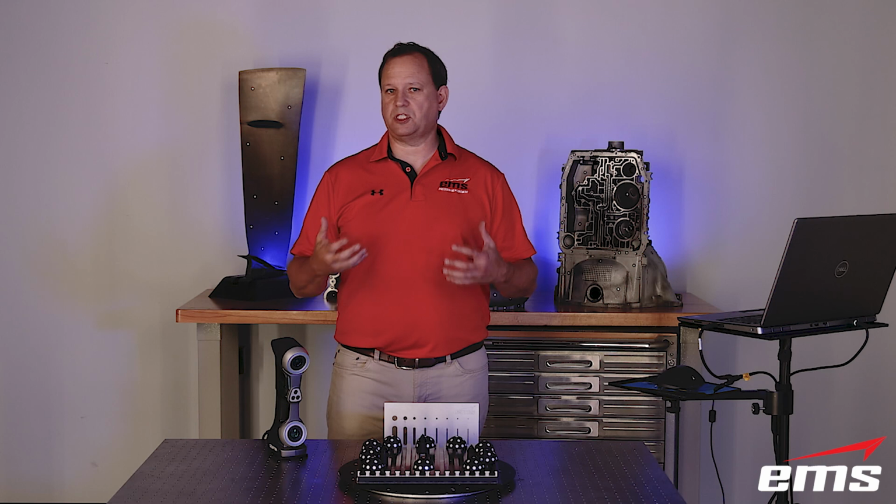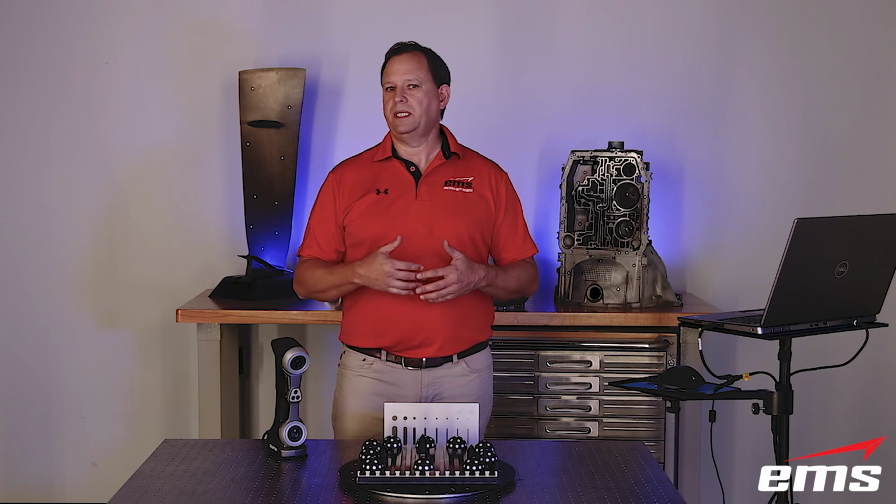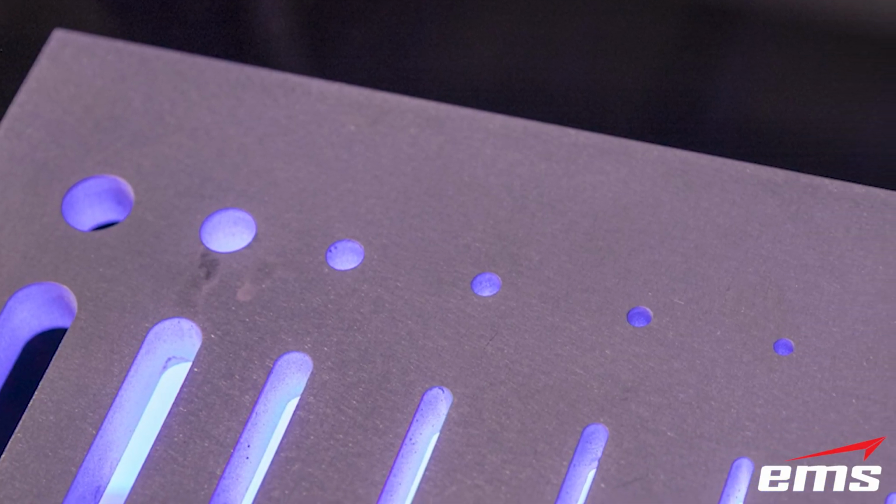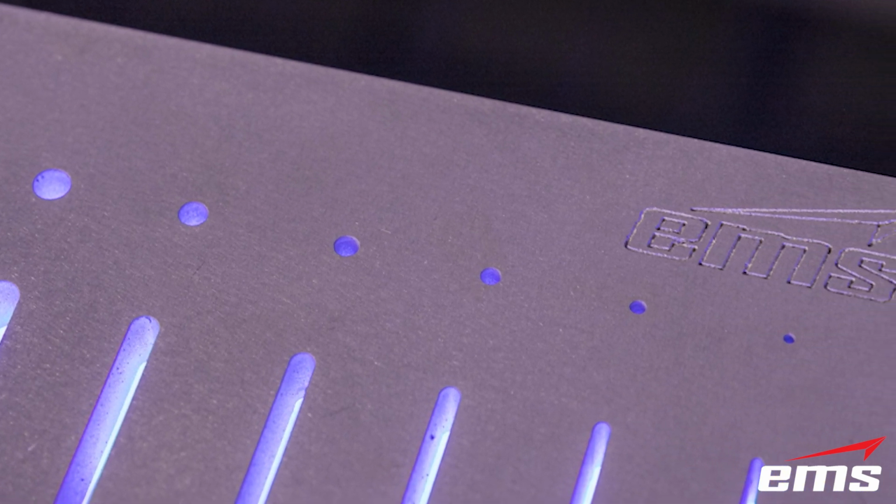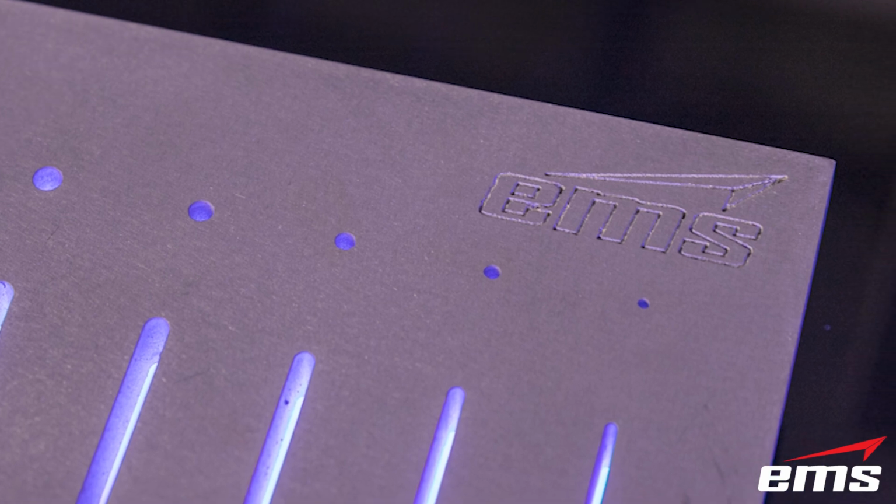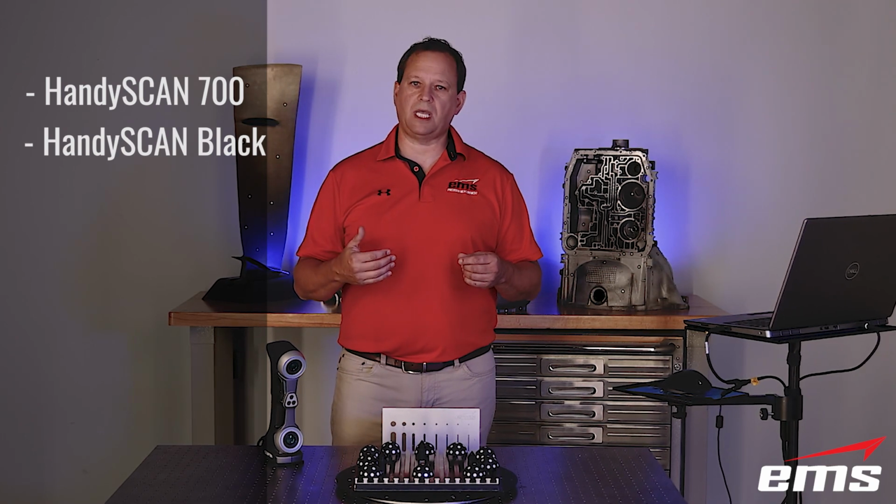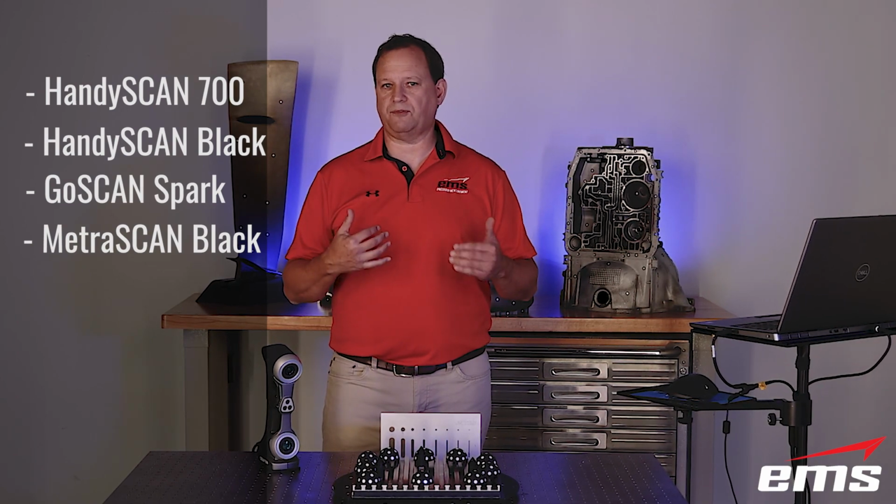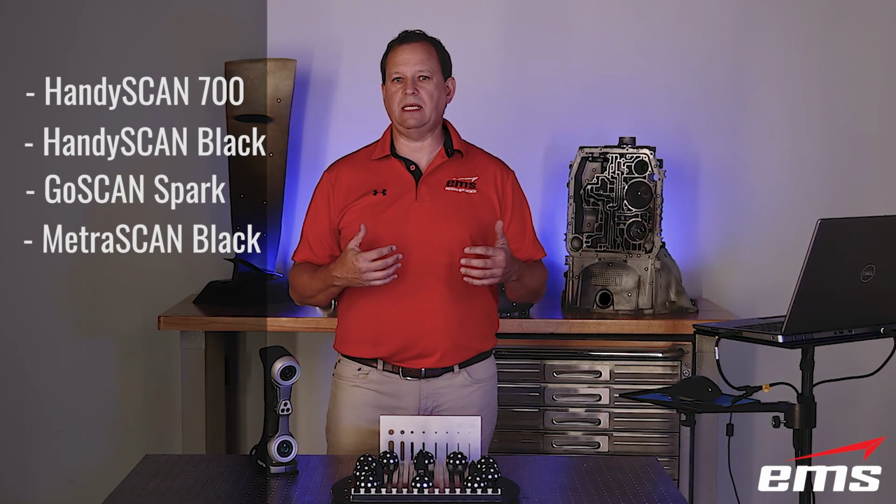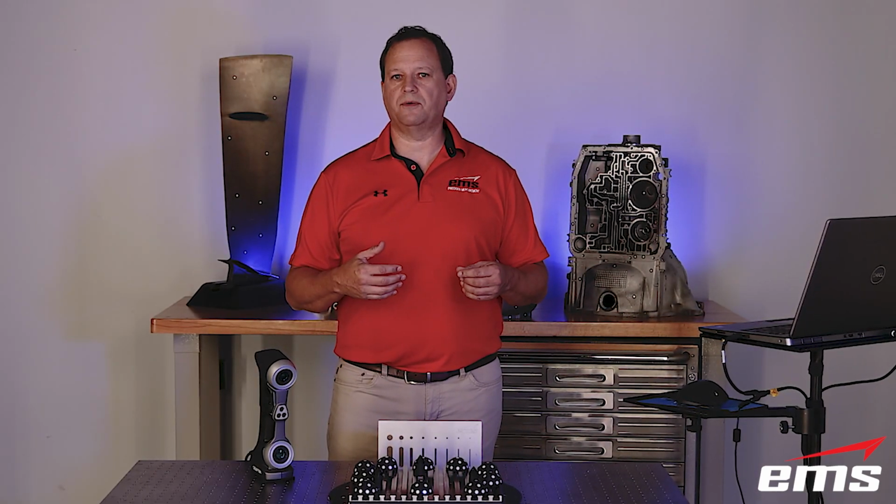Because the requirements for inspection are far different than reverse engineering. For reverse engineering, if you can't quite get a hole, you can always take some manual measurements and create the CAD you need. But for inspection, you can't do that. You really have to get good data in that hole to be able to measure it. So we're going to test the HandySCAN 700, the HandySCAN Black, the GoSCAN Spark, and then finally the MetraSCAN Black. We'll go through each one and, like I said, analyze and really look at the data to see what the differences are between the different scanner models and the different modes, and see how they do. And we'll start with the HandySCAN 700.